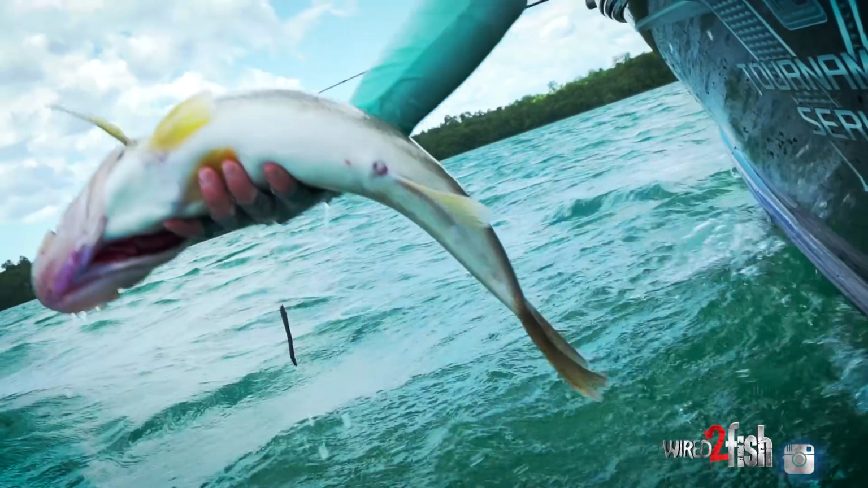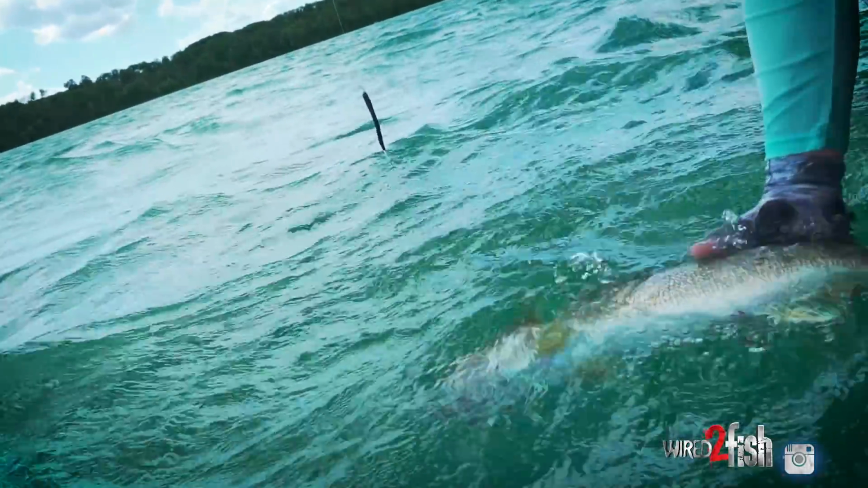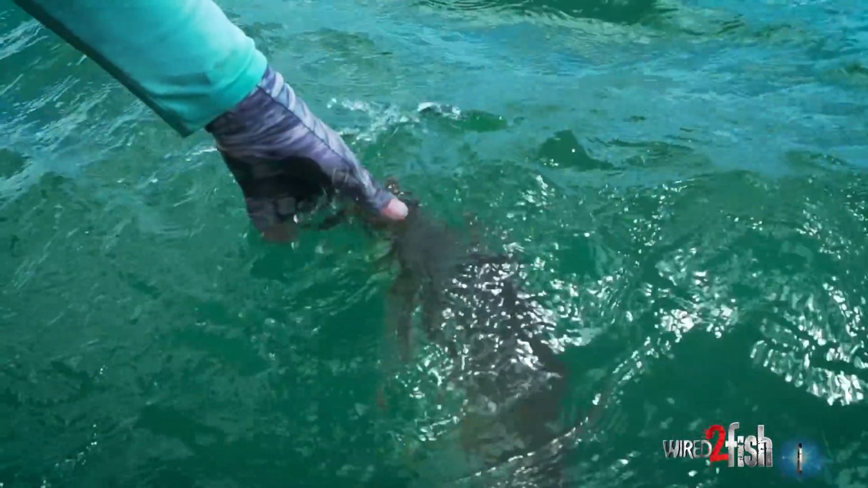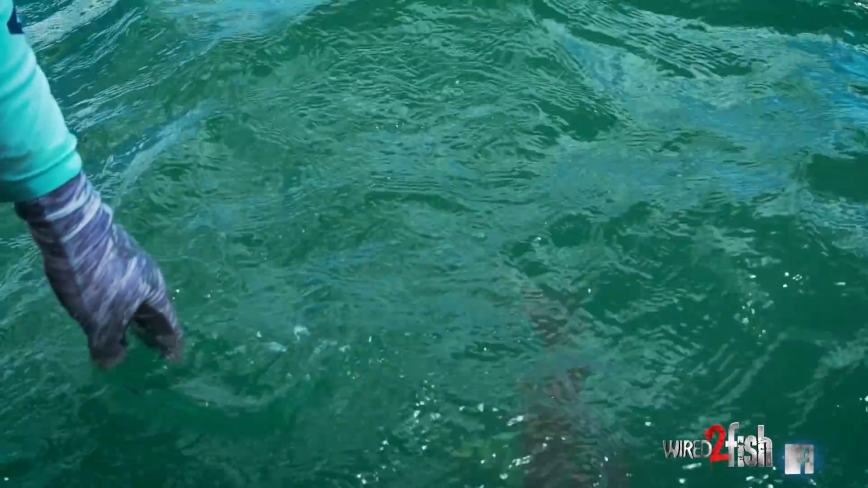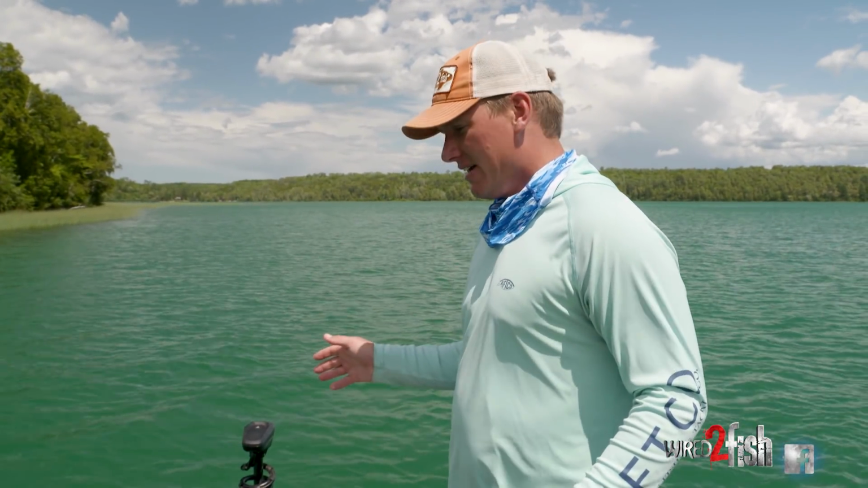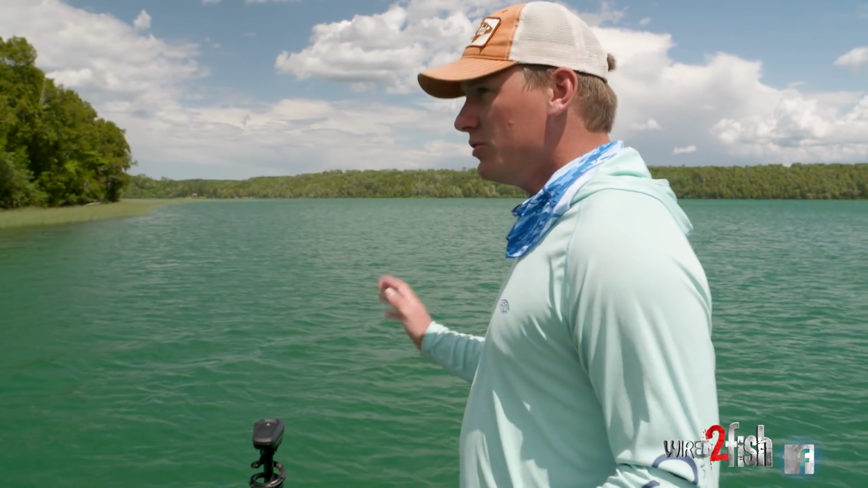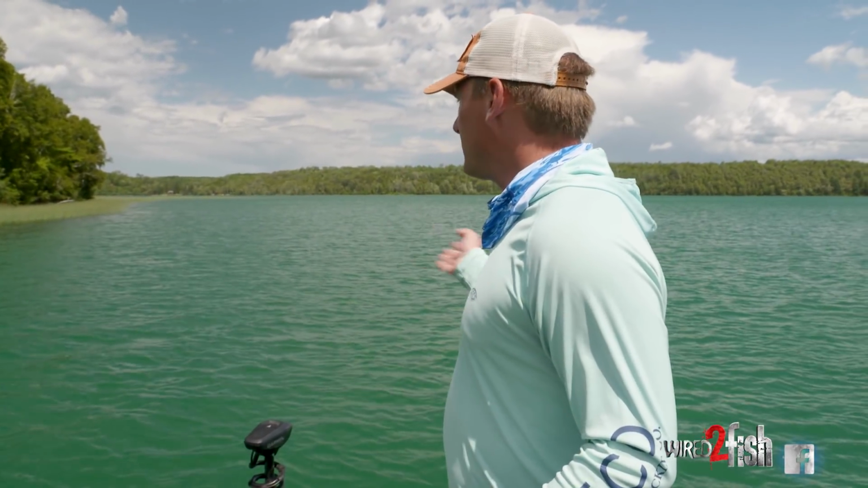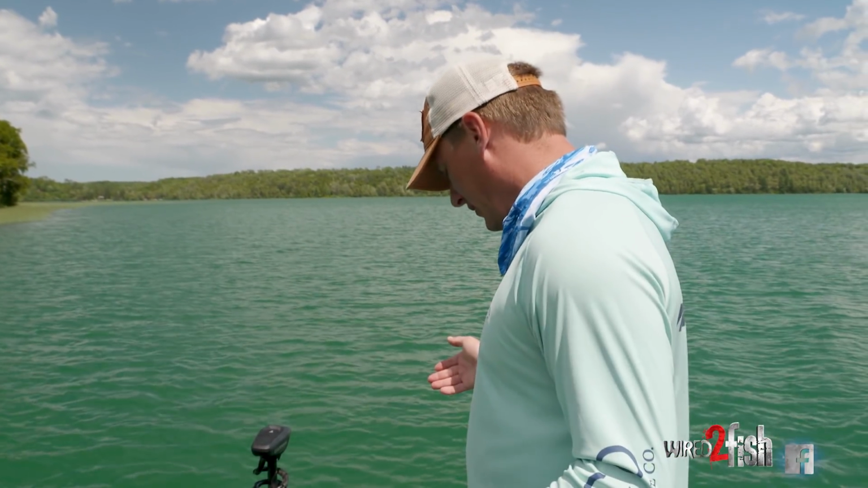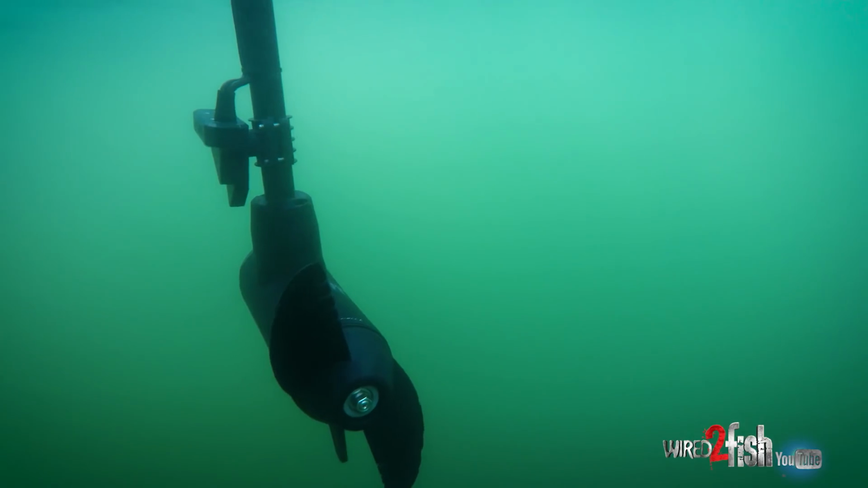So we just pulled up against the shoreline here where it's a little less windy. I was just gonna talk to you a little bit more about what I'm doing with this drop shot, this whole presentation, and the tactic that is involved with it. It is very, very heavily electronics related. You can do this on any lake. This lake just happens to be a little bit different. It's really deep, it's really clear, but that doesn't mean that you couldn't do it anywhere walleyes live.